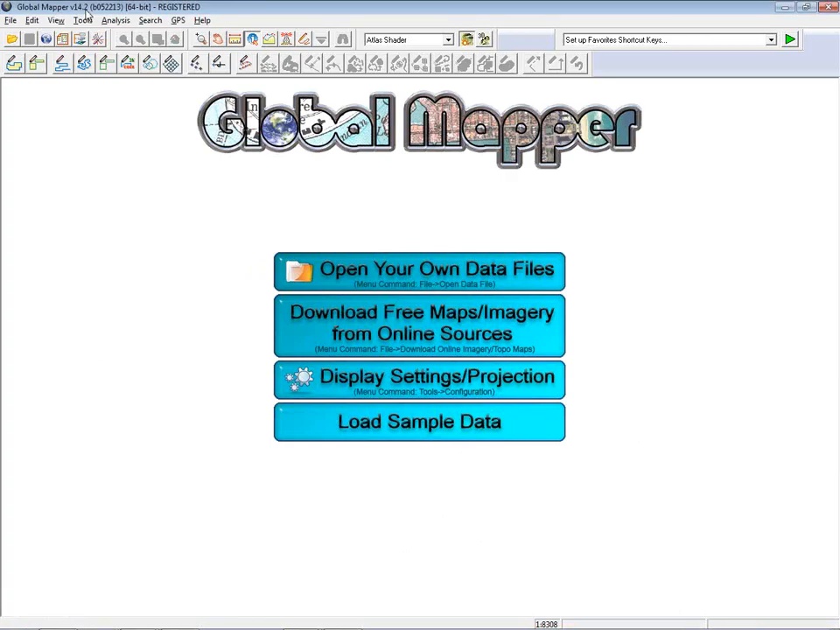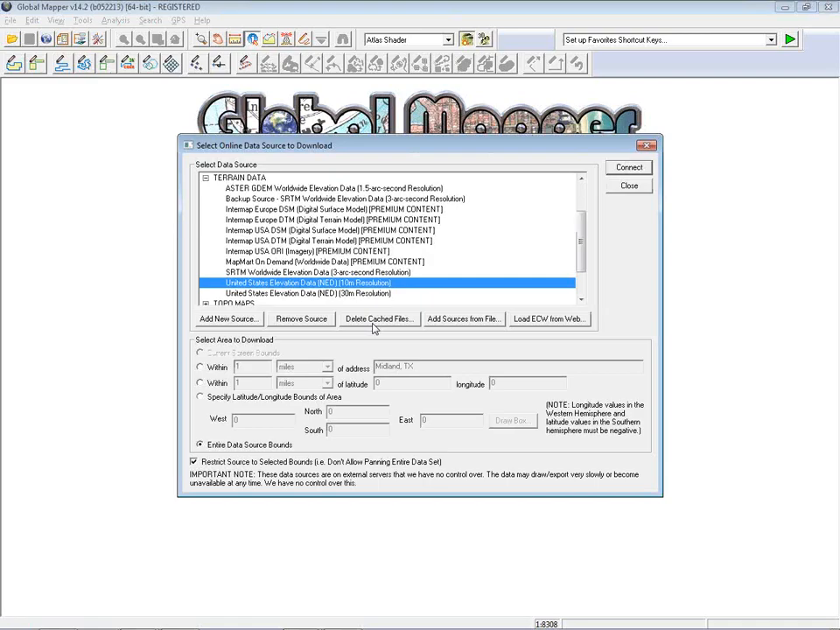First thing we're going to look at is our sources of data. How do we begin the process? For those of you who are new to working with elevation data and you want a good jumping off point, how do you begin? Well, an excellent source of elevation data is available right from within the application, where you can click on the Download Online Data button, my cursor in the upper left corner of my screen. We can also click the button right in the middle of the screen, Download Free Maps Imagery from Online Sources.